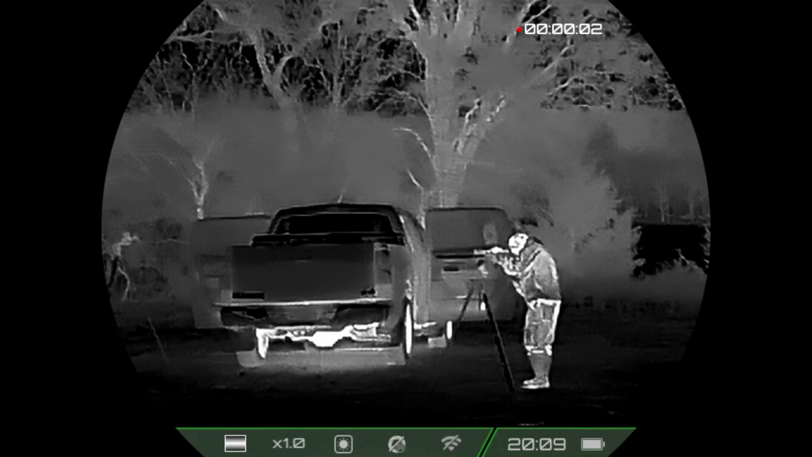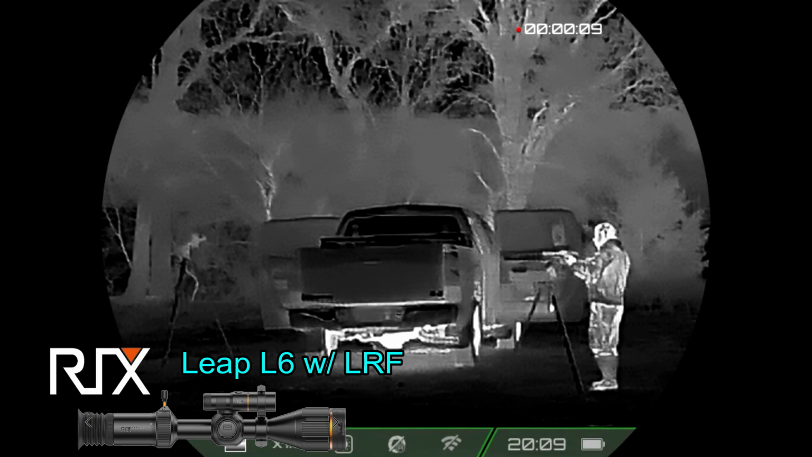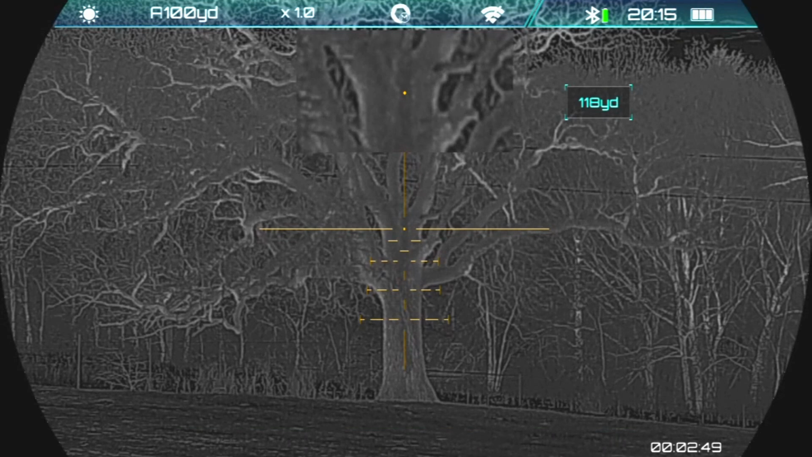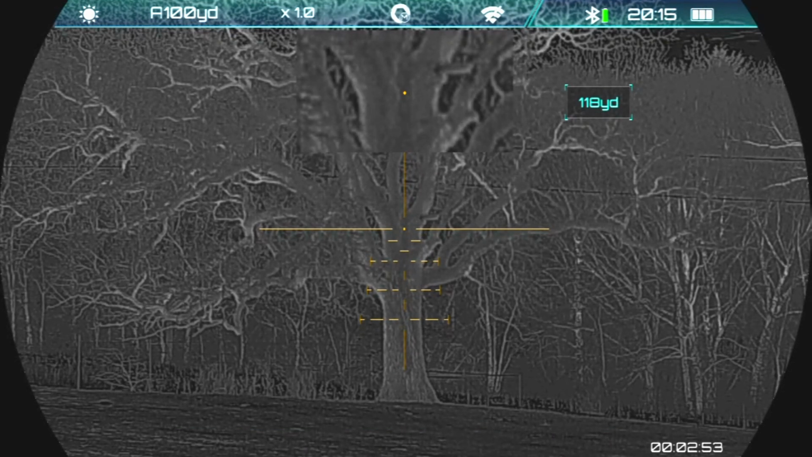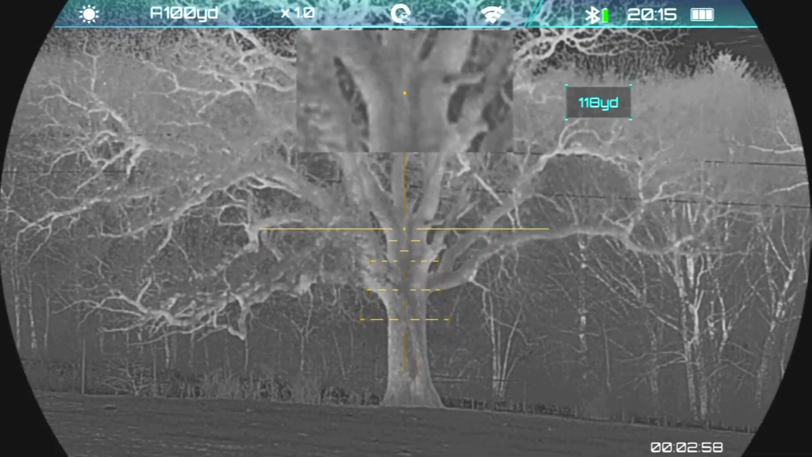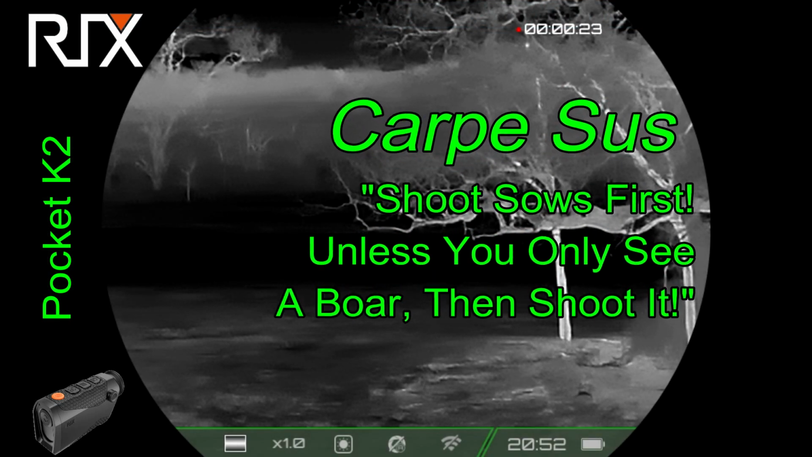Since it's been a while, Ben is refamiliarizing himself with the Rix Sleep L6 thermal weapon sight with the laser rangefinder attachment. So the reason why he has the rifle pointed at the trees is because the laser rangefinder actually has a visible laser on it so that you can check the aim to make sure that the point where you are looking is actually where you are ranging. And it is, so carpe sus.